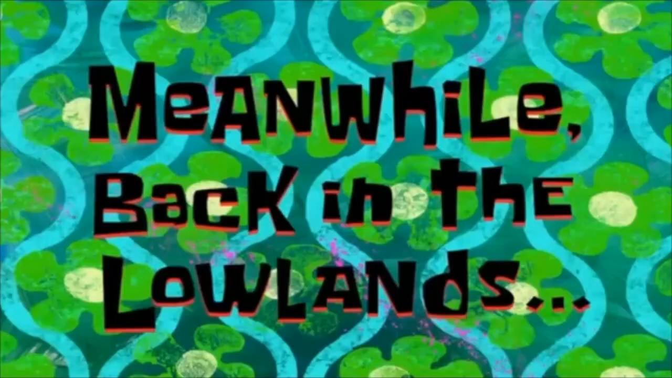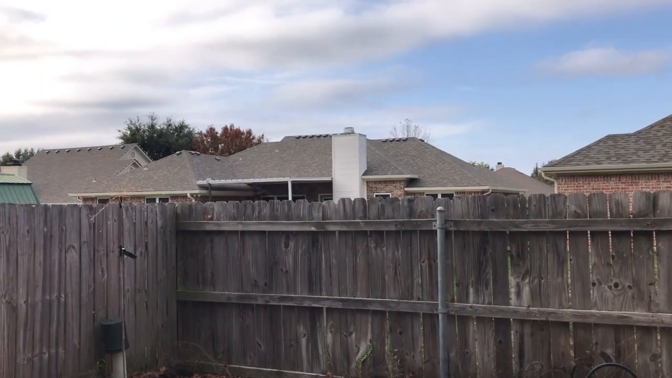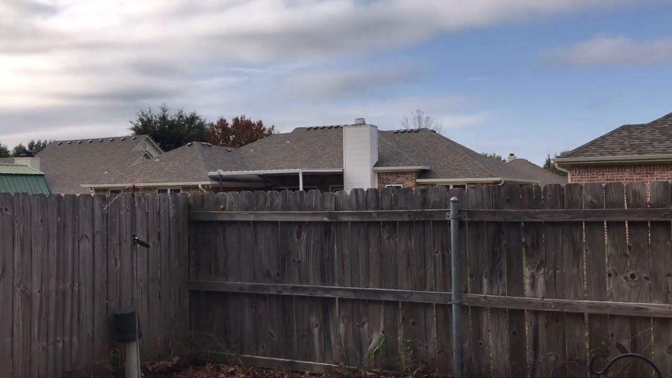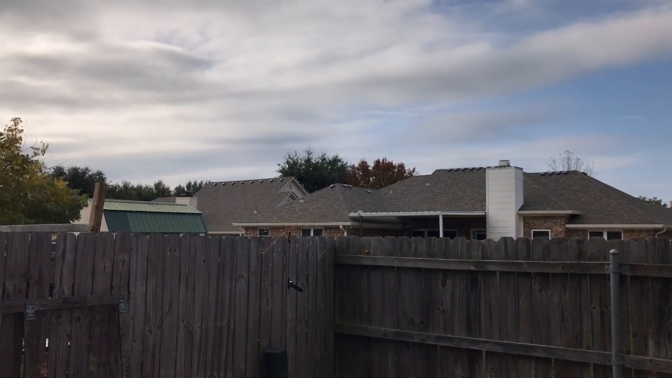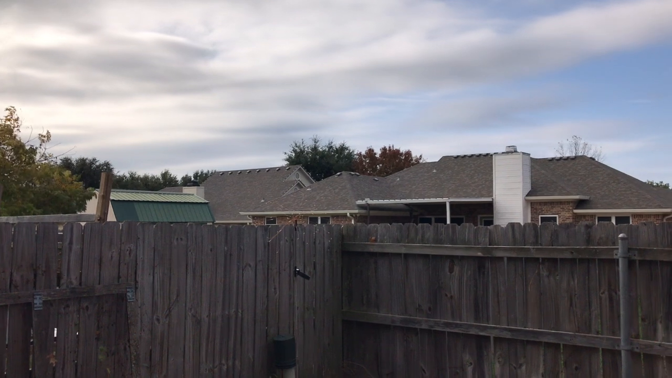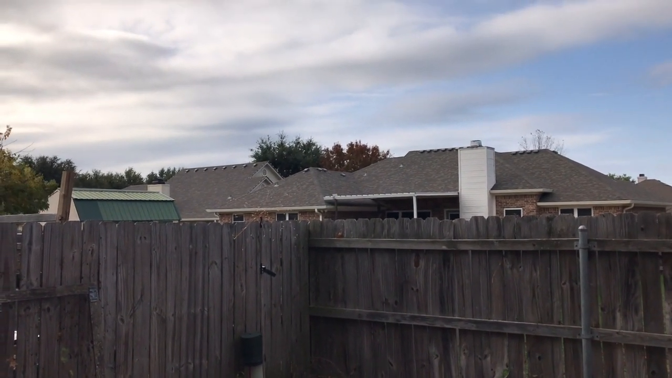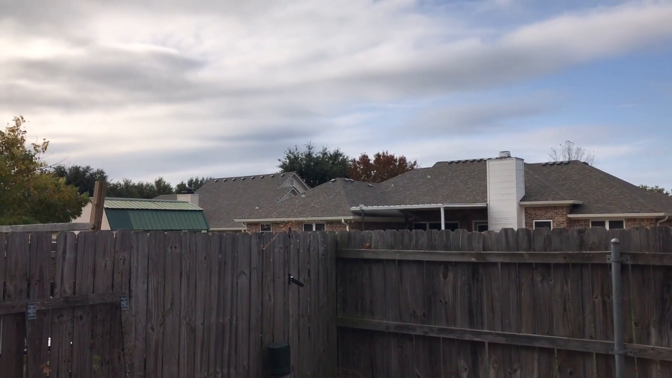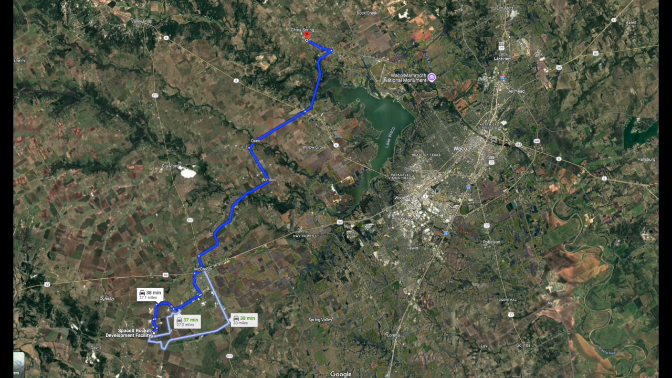Let's see. Meanwhile, back in the lowlands. I don't know if you can hear that or not. Low frequency rumble coming from that area. SpaceX doing a test. It's just shaking everything around here. And how far is McGregor from China Spring? Long way.